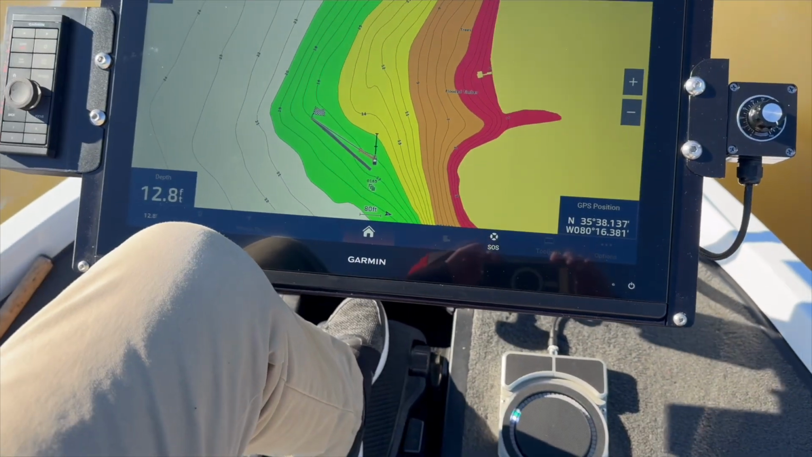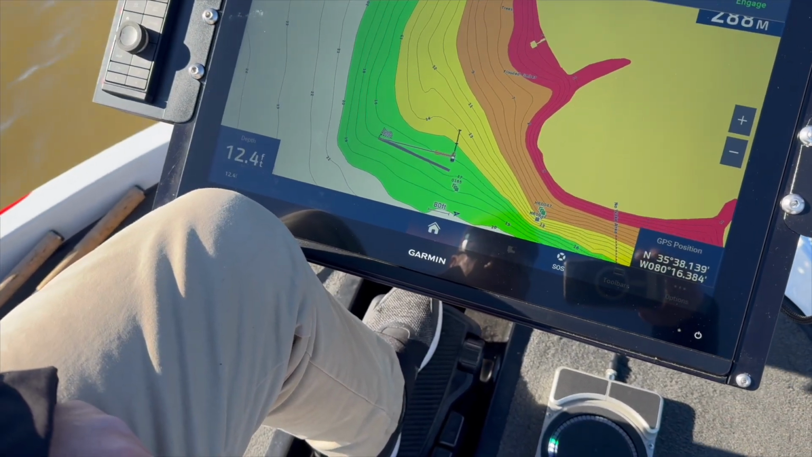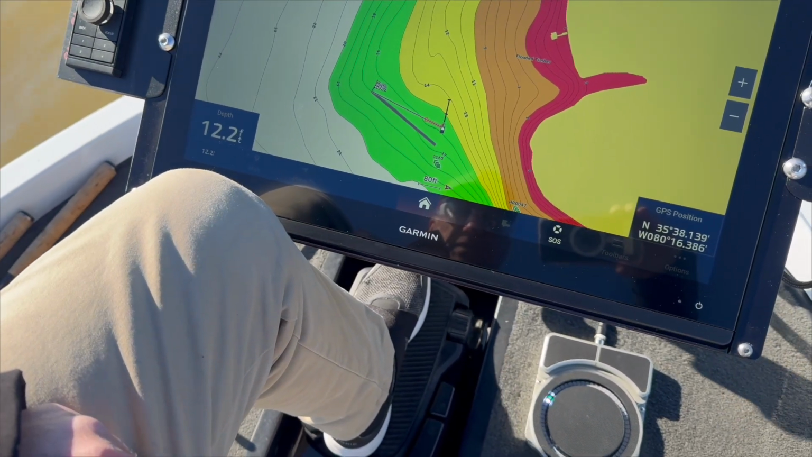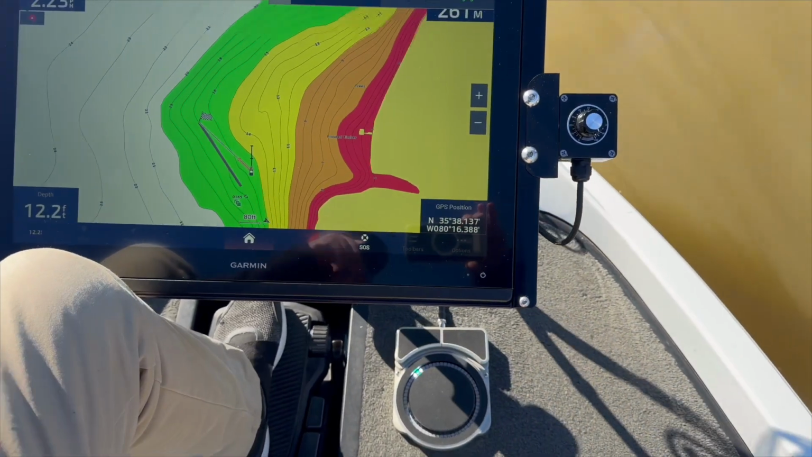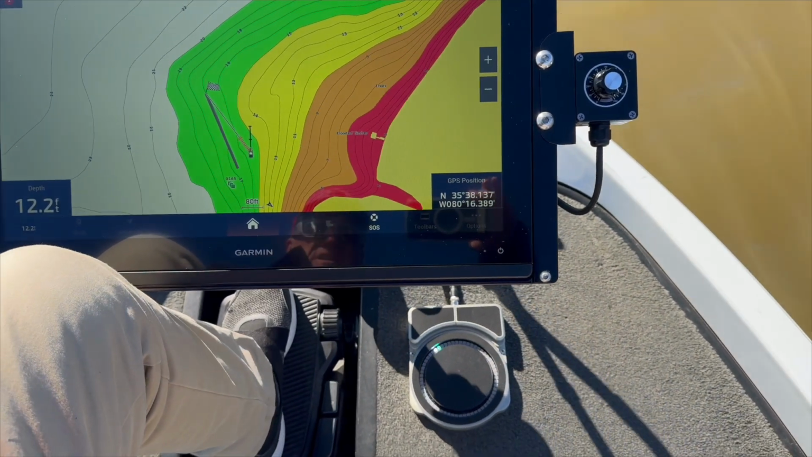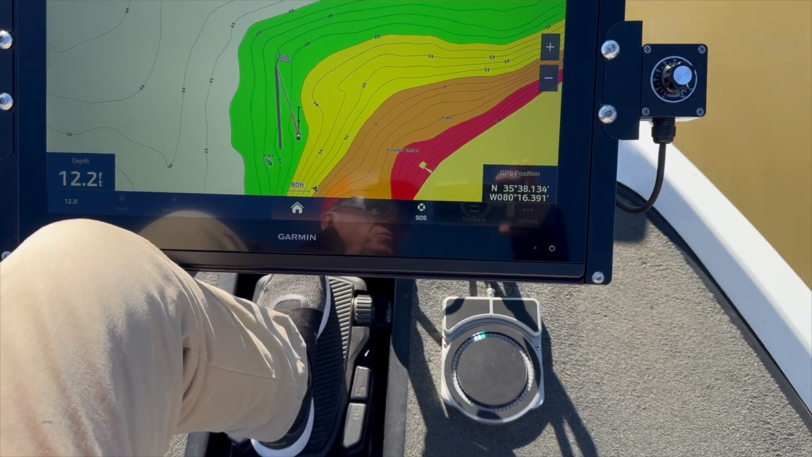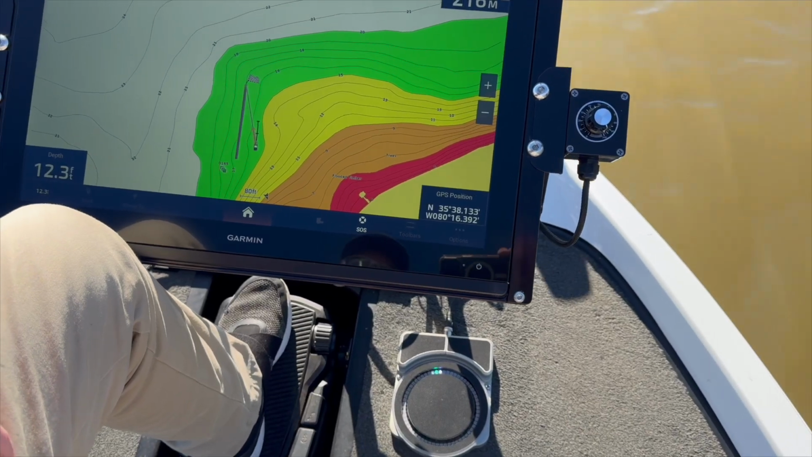And it's holding that waypoint. So anywhere we move that boat, the RS1 is going to aim at that waypoint.